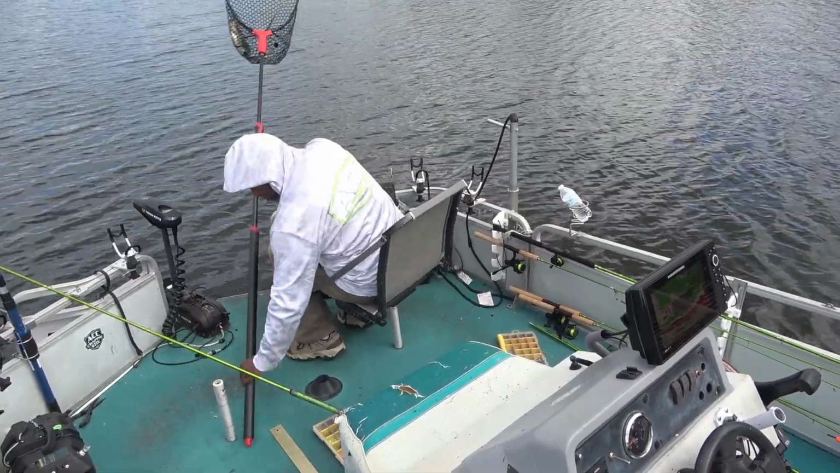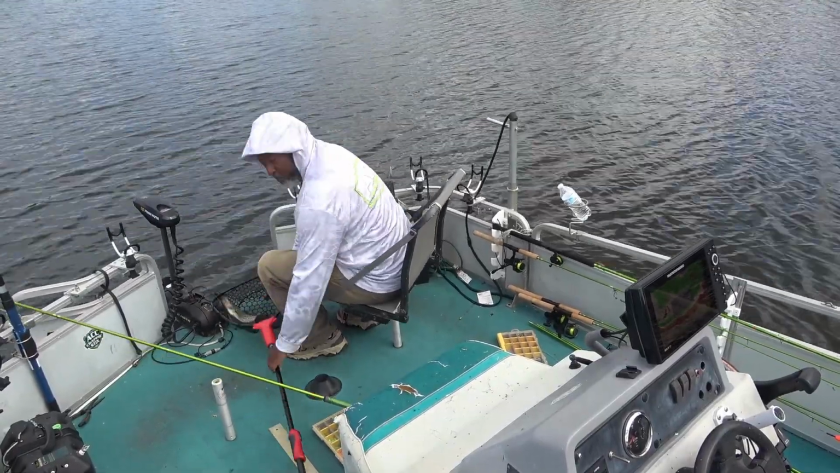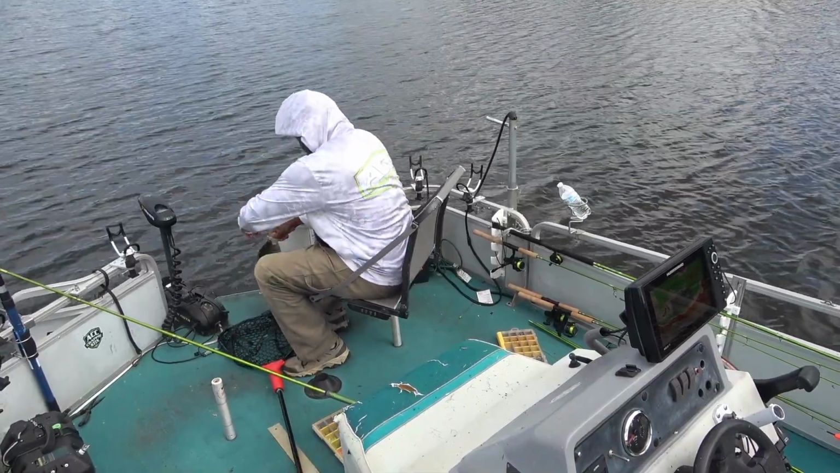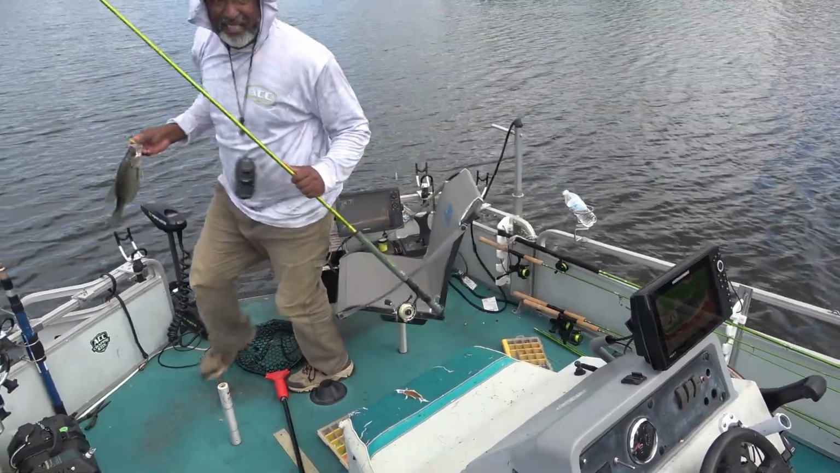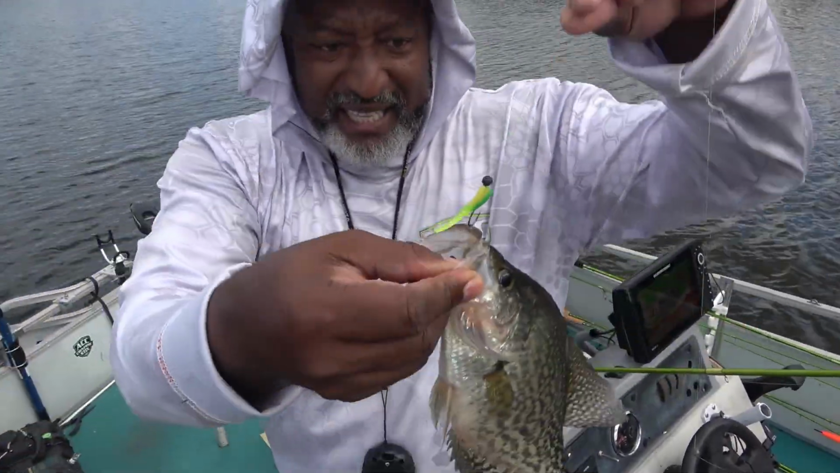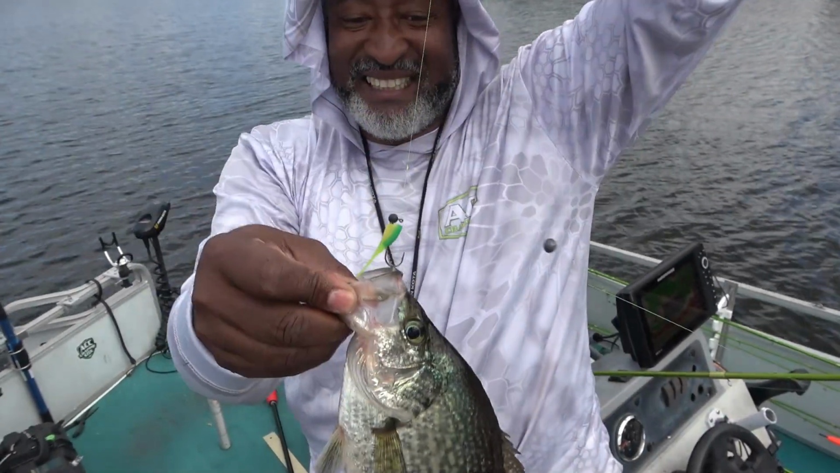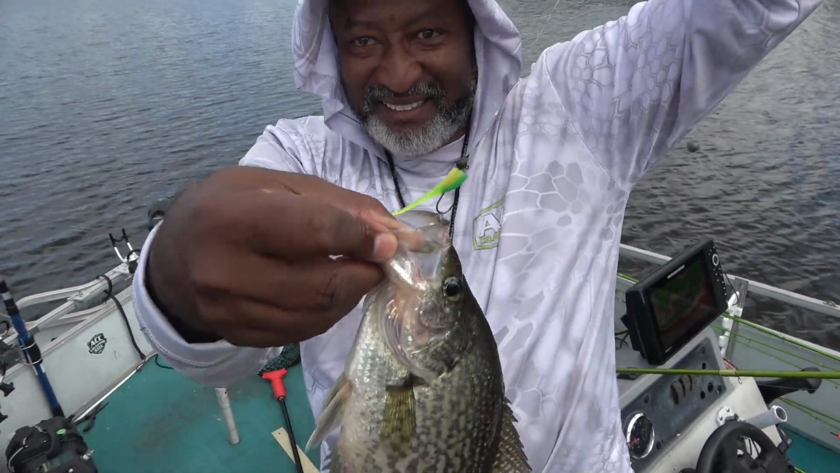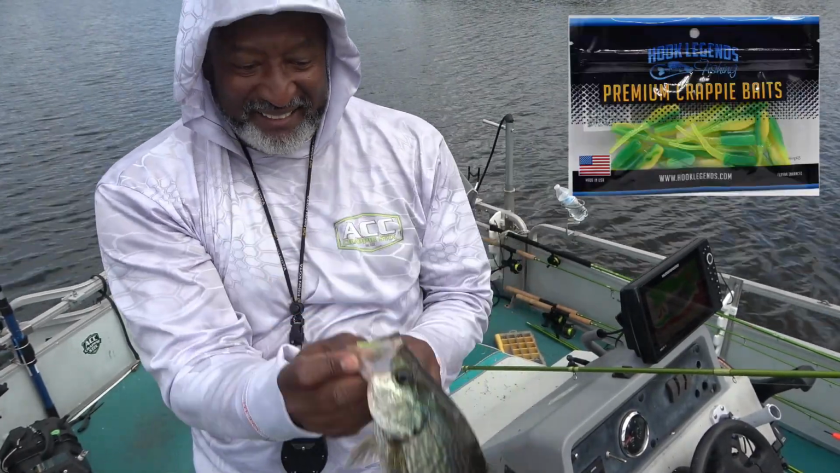I've been doing a little bit of tractor work and some of everything else, and my arms are sore. And I want to show you just how lightly hooked that fish is. You see that? Look, barely. I mean, just look at that. That fish is barely hooked. Nice fish, though. Nice fish.